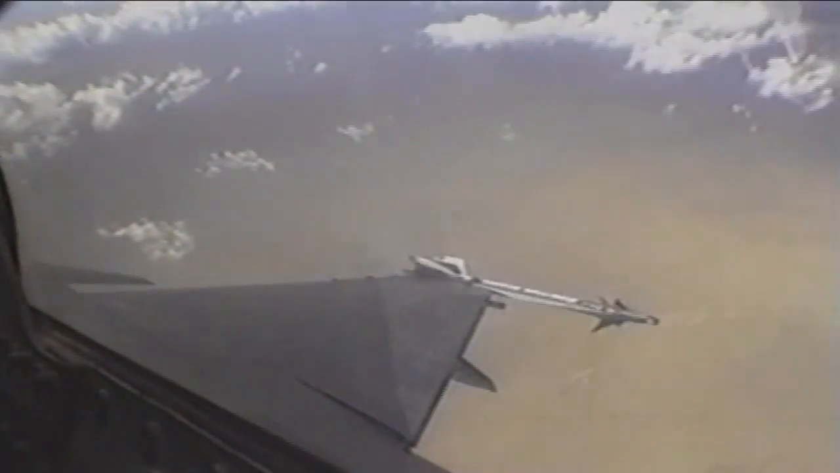Roger, 2 is 270 from Bullseye to 130 nautical miles. Captain 1. Visual on your left, 9 o'clock. There's a CBU hit. Copy lead. 10 o'clock left. From Bullseye to 125 nautical miles. 126. Roger, we are in front of Phoenix now. Hold on, keeper. Keeper, go ahead. On the red bubble, don't go on. Keeper, copy bubble.